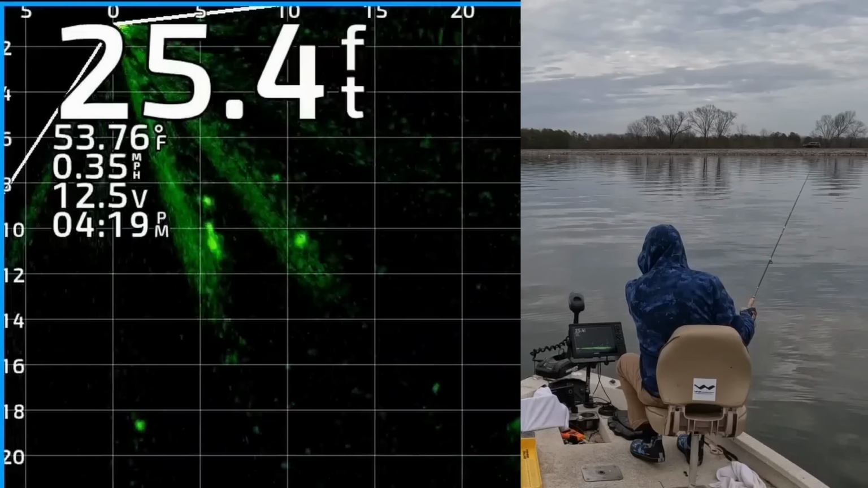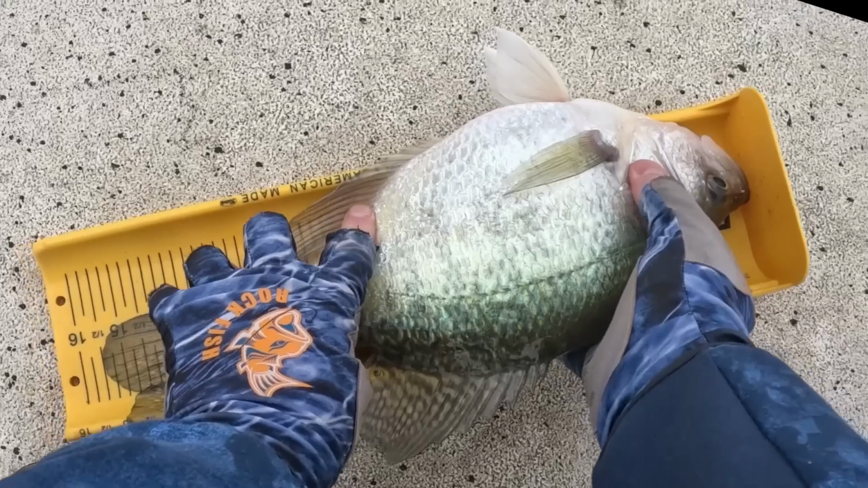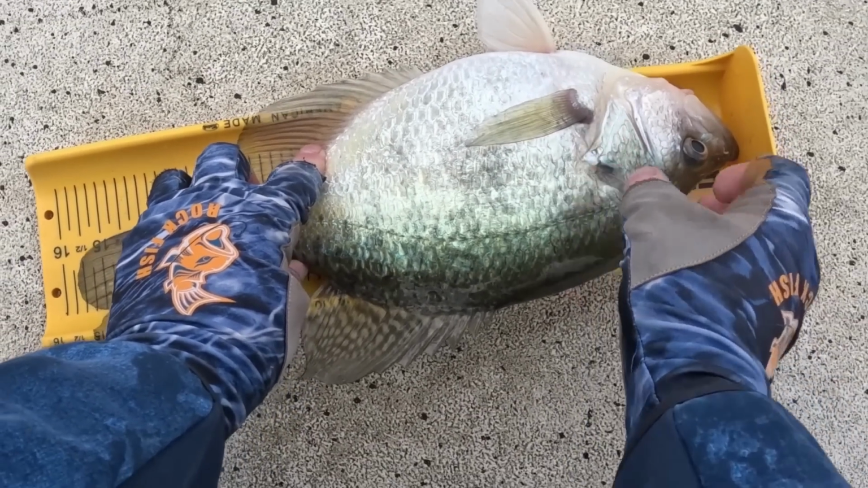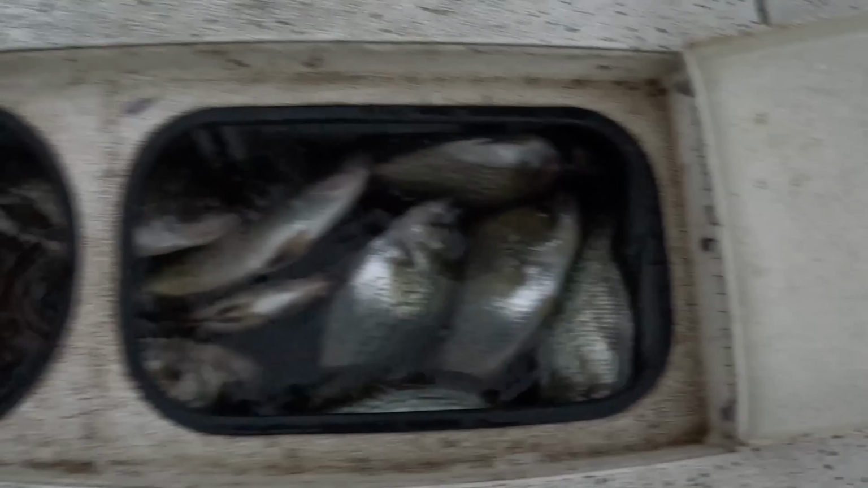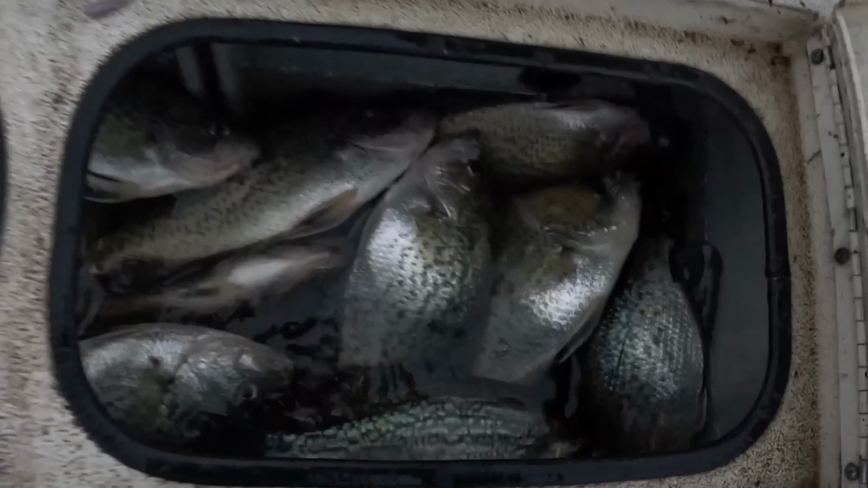Thanks for watching. We're fishing for pre-spawn crappie in Mississippi, and we're catching some hogs. This one was almost 16 inches. Caught 16 in 2 hours, and 4 of them were over 14 inches. Stay tuned, I'm going to show you exactly how I caught them.